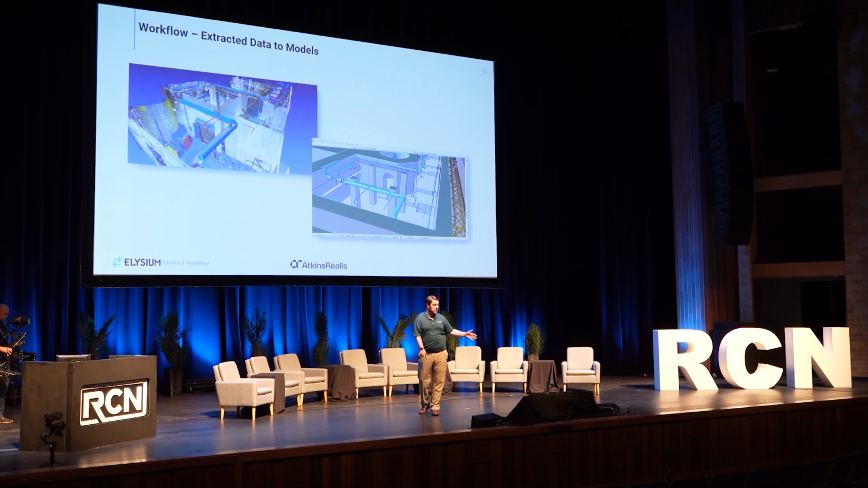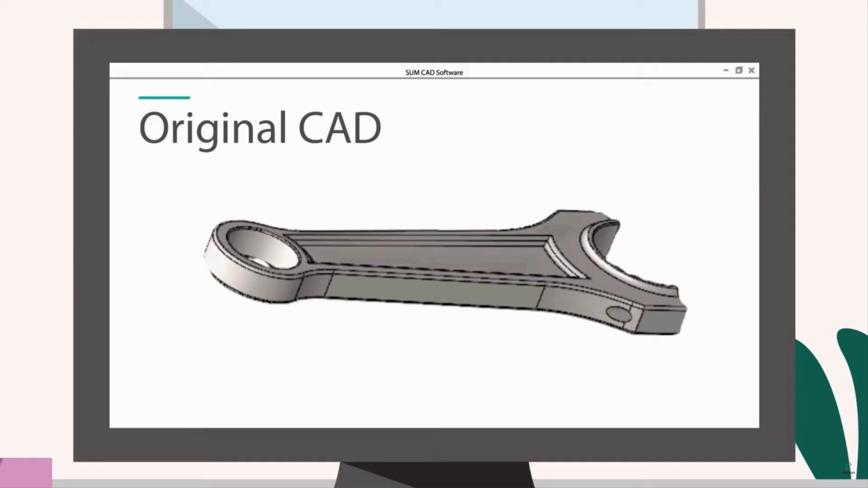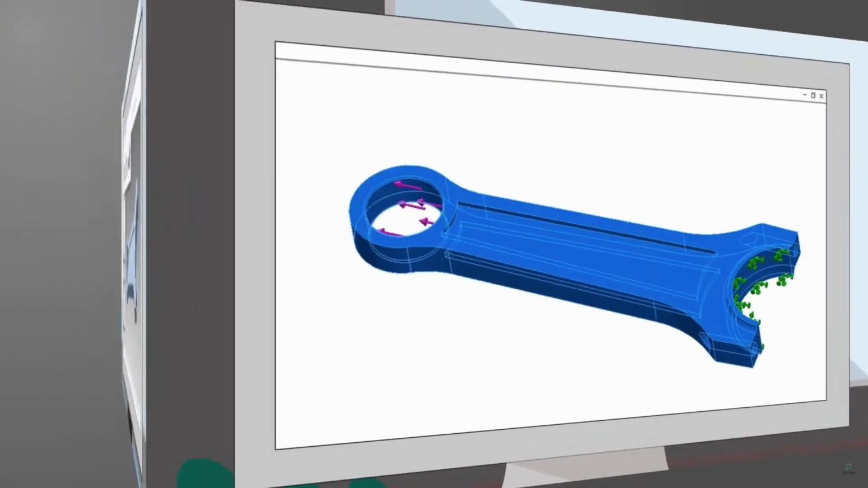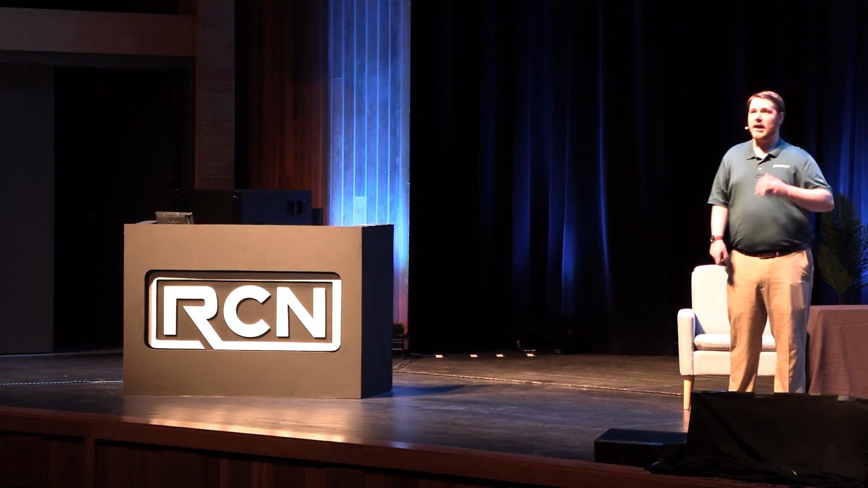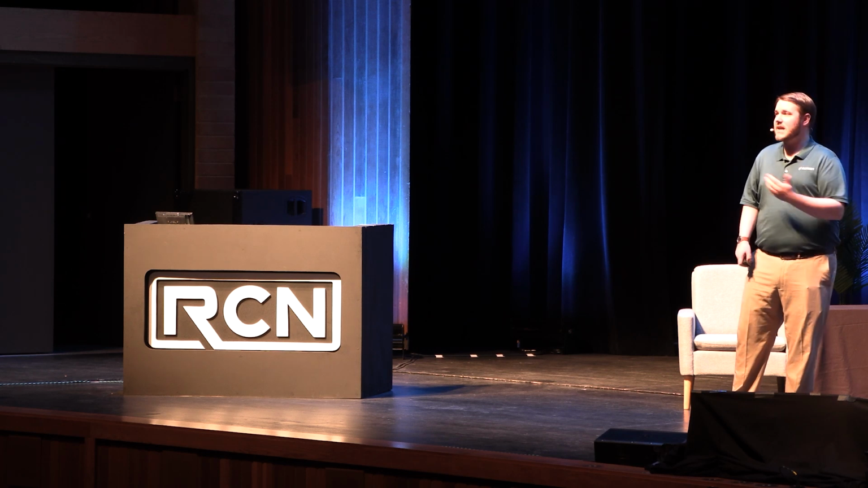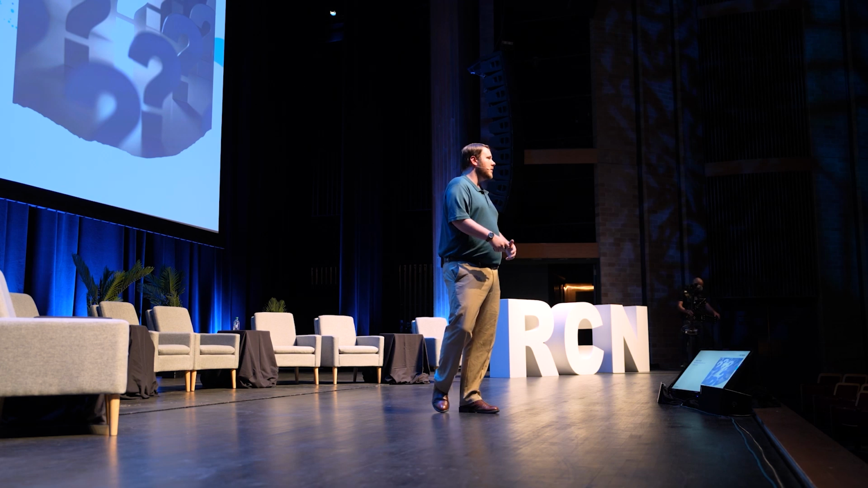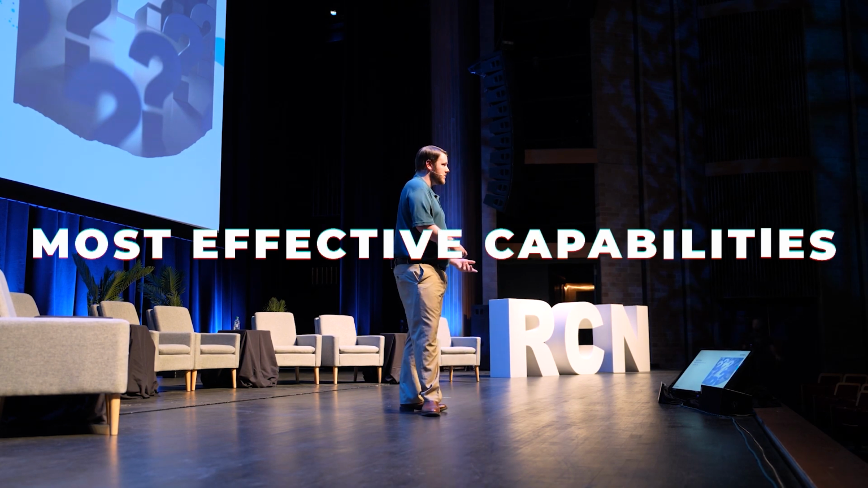that efficient workflow. Using hyper-realistic mesh files, we're able to go in and combine those with design data to ensure that the models that we have are representative of the real world in current time. Atkins can then very quickly identify those variances, identify those changes, and make corrections as needed. We're combining technologies, we're combining workflows in order to establish the most effective capabilities for the intended use cases.